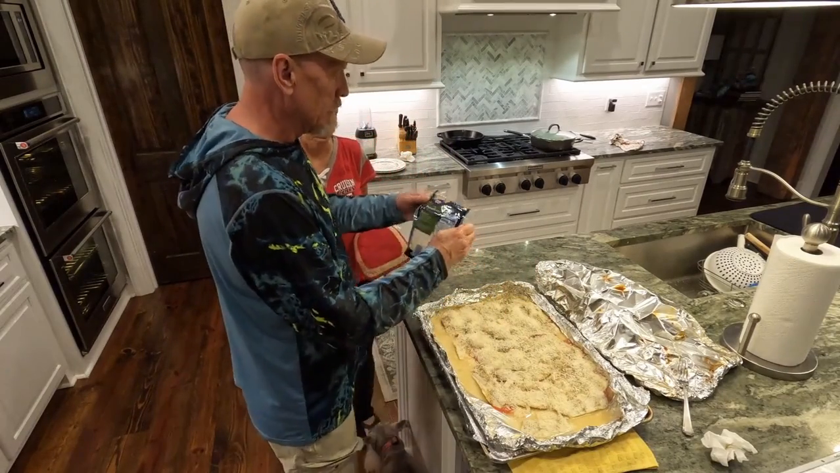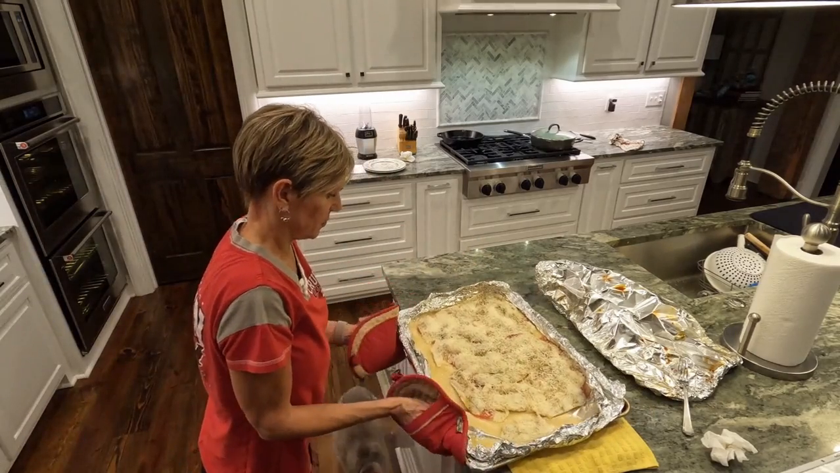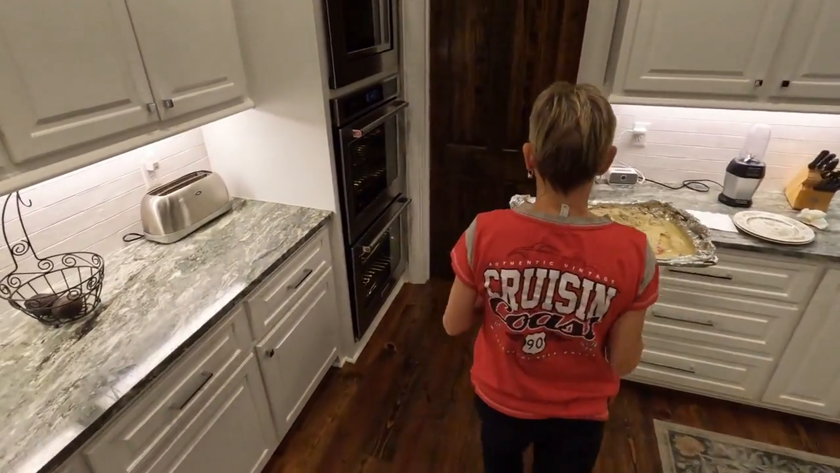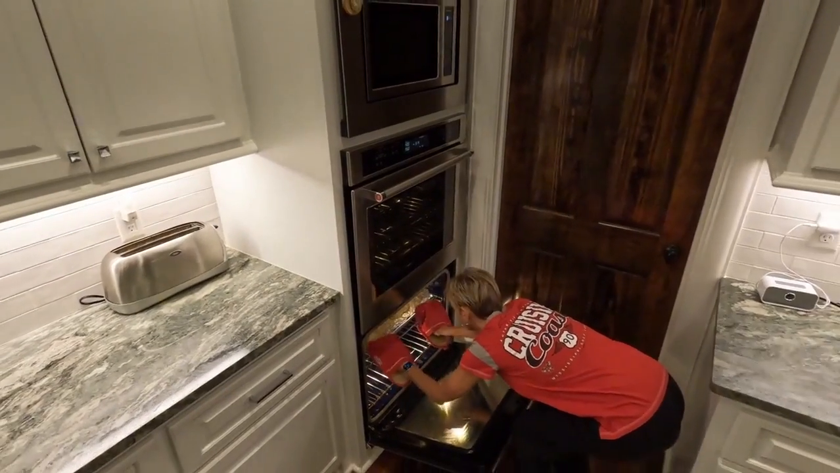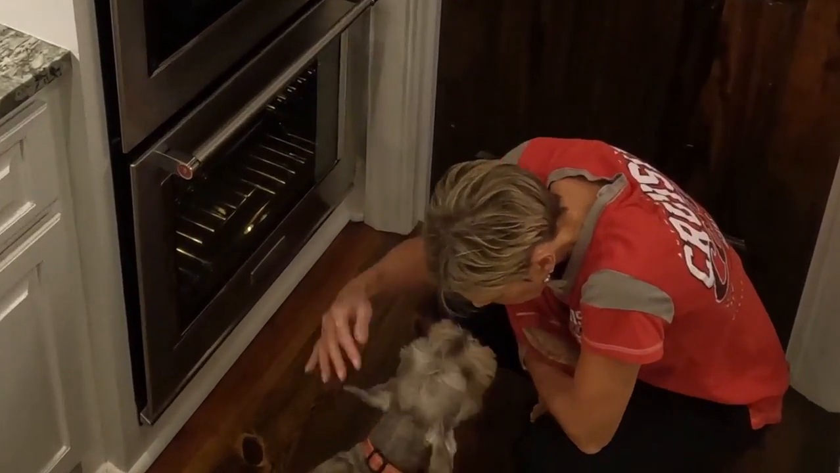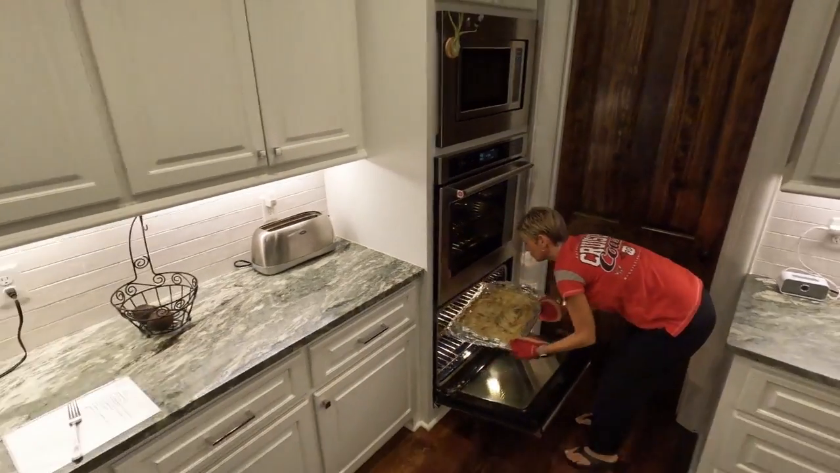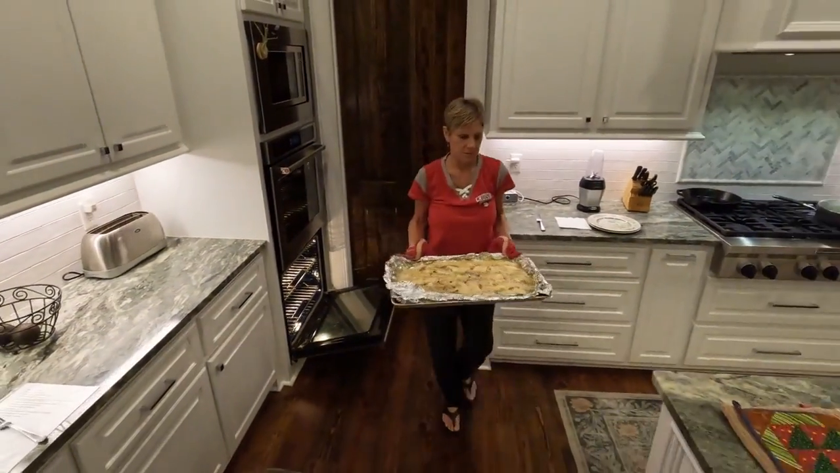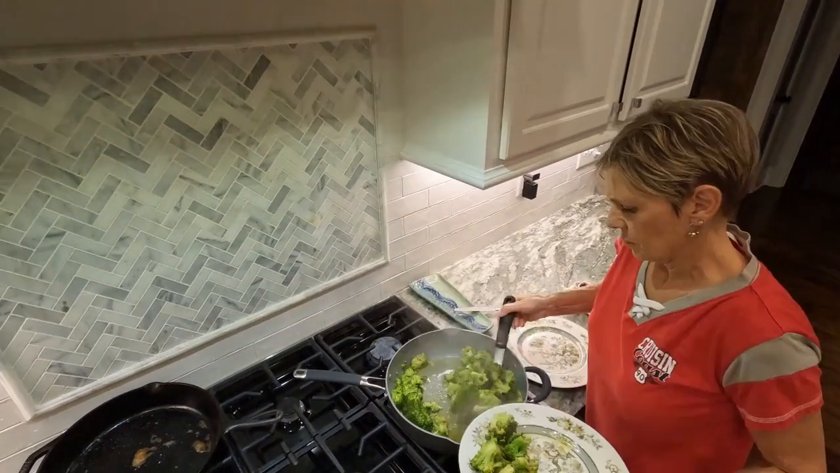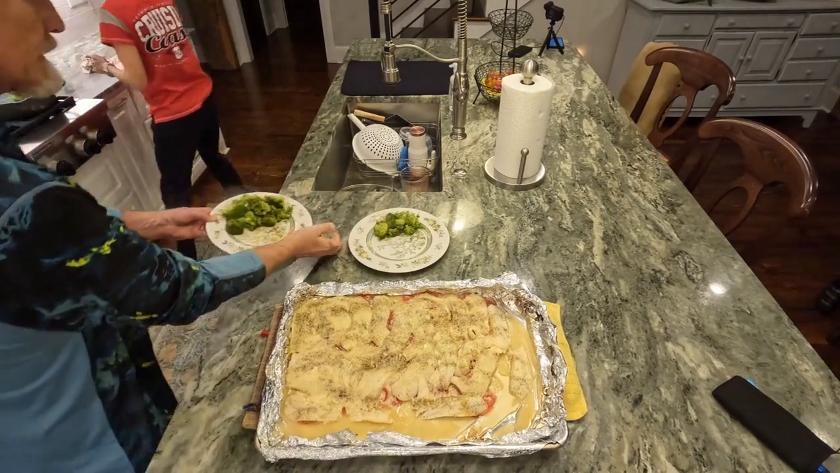Okay. All right, now we got the bottom oven on broil. So we're gonna broil this concoction for about a minute. Look at this deliciousness.